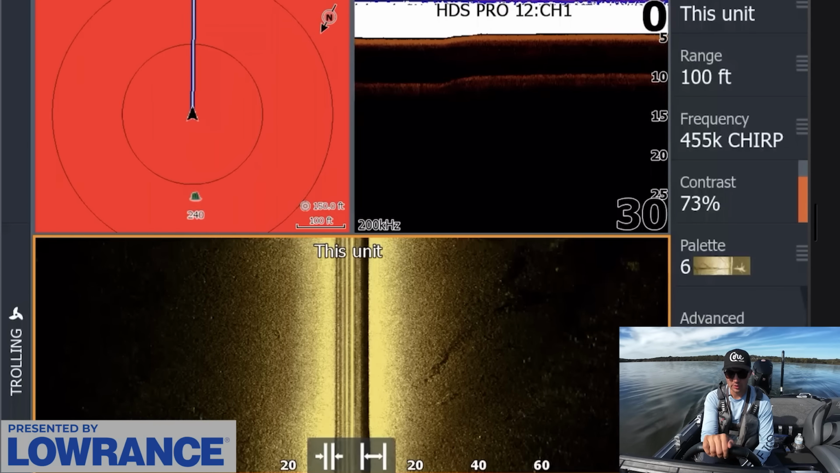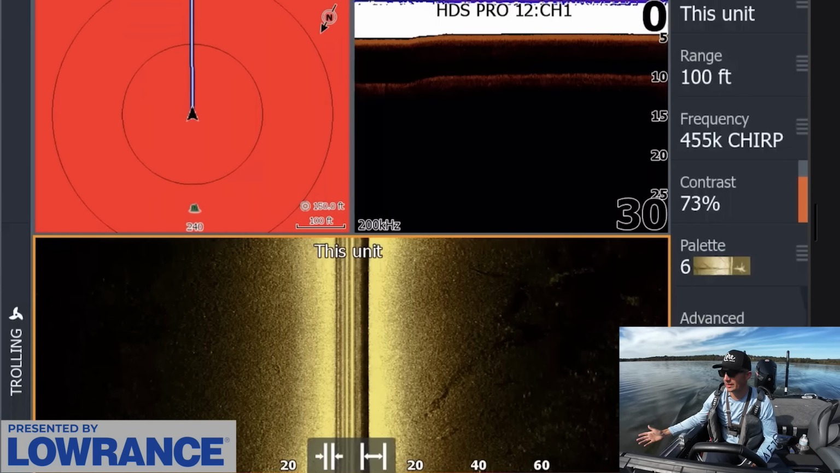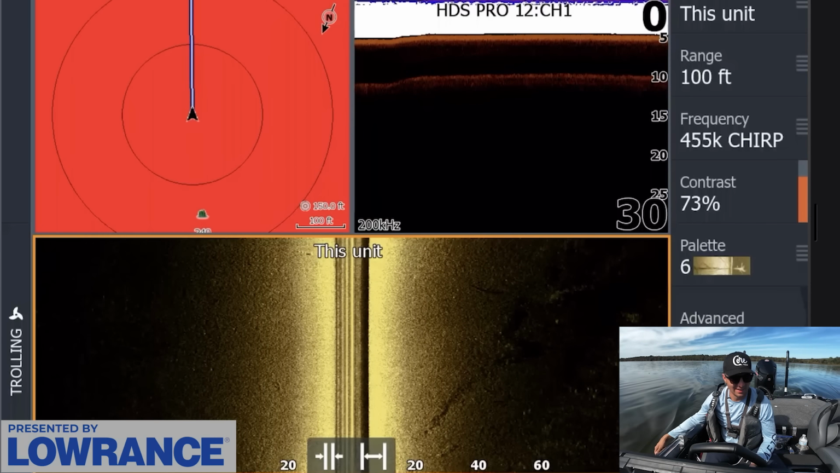You can fish these without forward-facing sonar. I'm gonna be probably fishing them with forward-facing sonar, but you can just pull up on these things and just throw your waypoints. It's not a big deal.